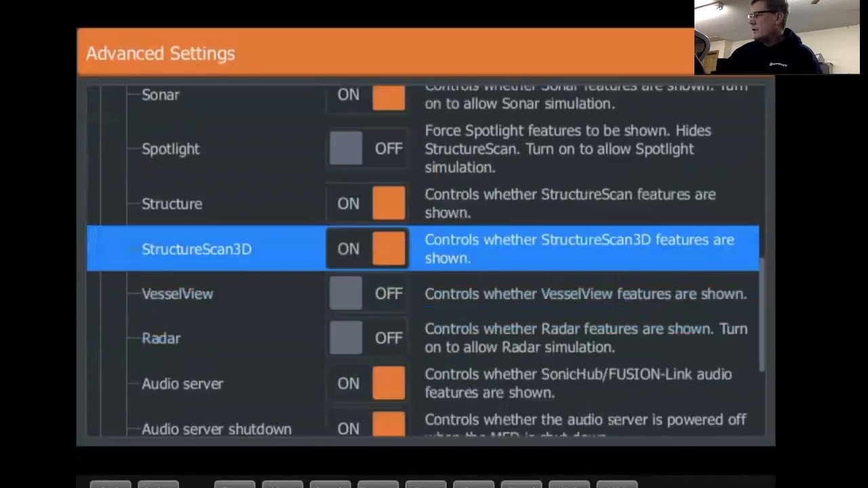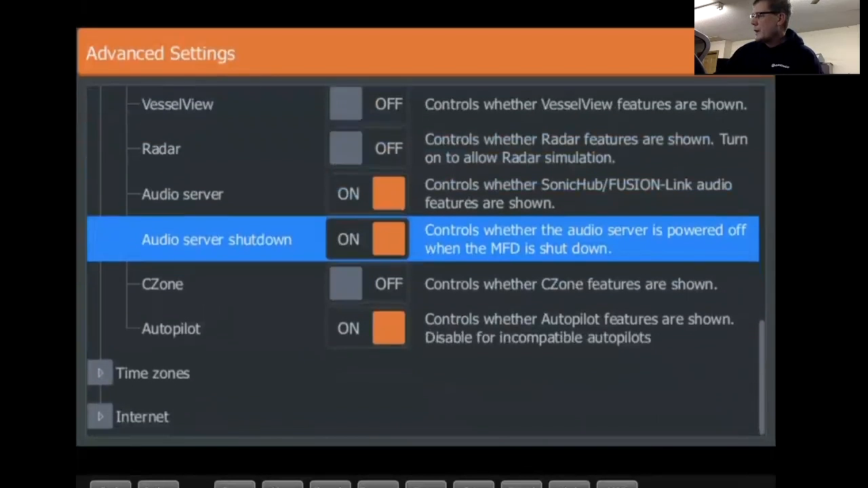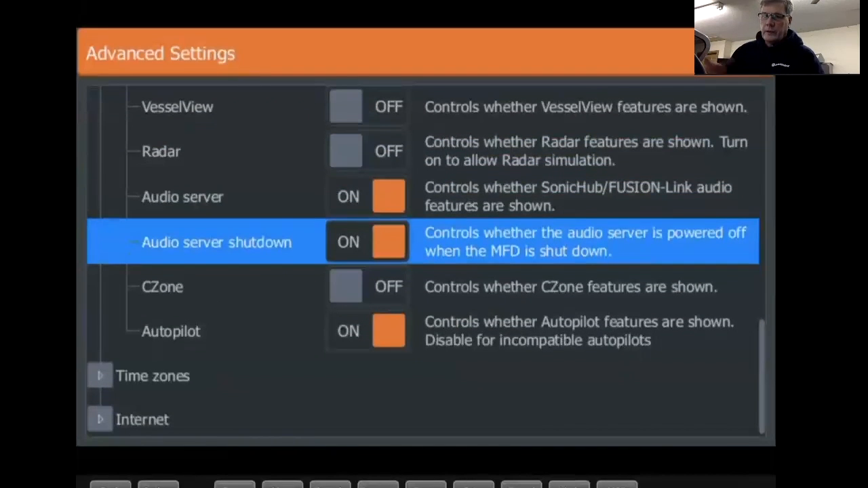Let's see here. For example, we don't have radar. I don't have vessel view. I do have an audio server, so I did add a sonic hub. I had to go in and turn this on so it shows my sonic hub features. Autopilot, I got an XI5 on my boat, so I had to go in there and turn on autopilot so it shows that the autopilot features are shown.